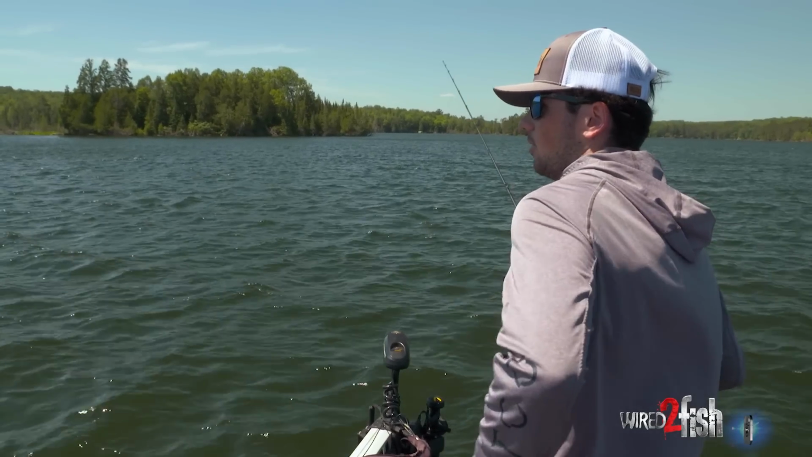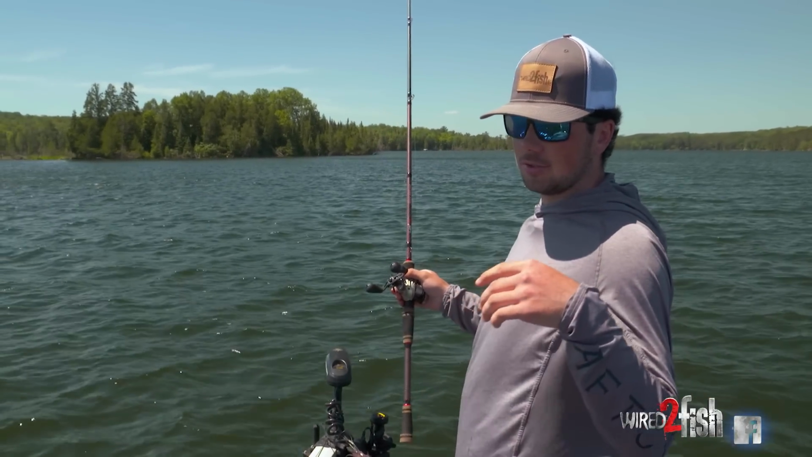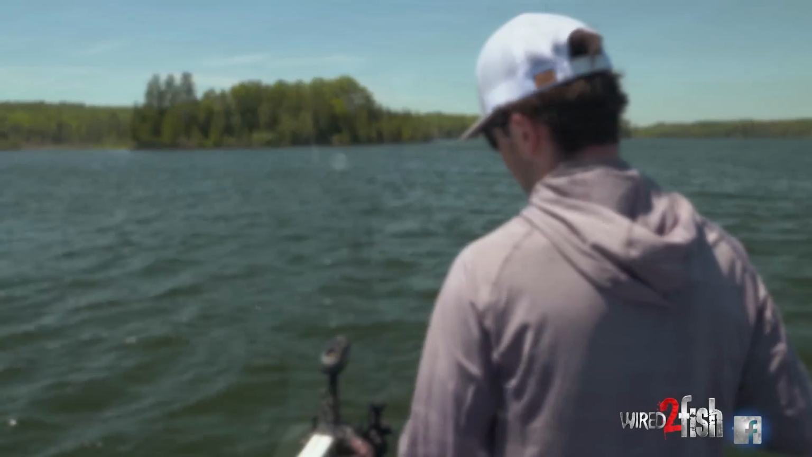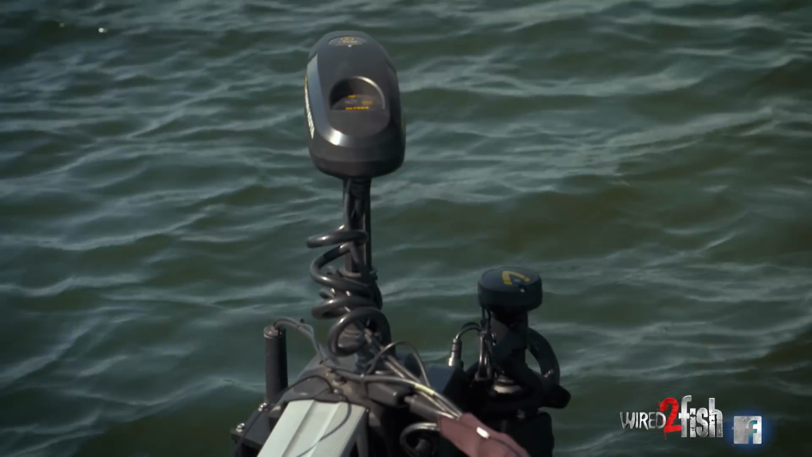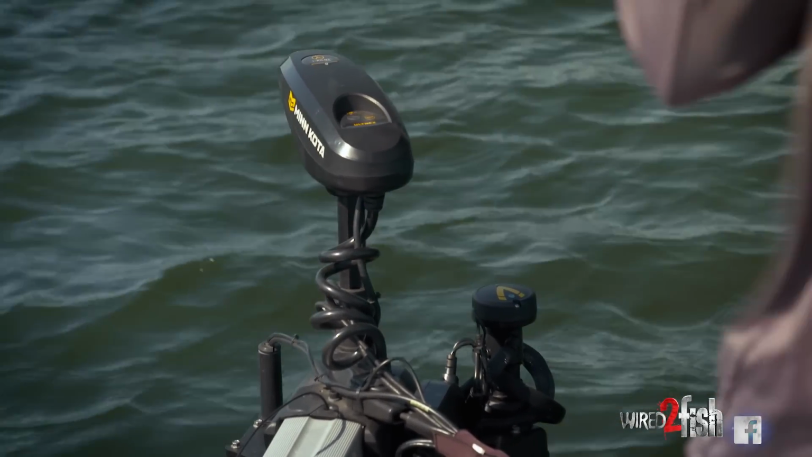That's one thing that you weren't really able to do before when having the transducer mounted to the shaft of the trolling motor, is once you hit spot lock, that inhibits your ability to use that forward-facing sonar because your trolling motor is moving around all the time.